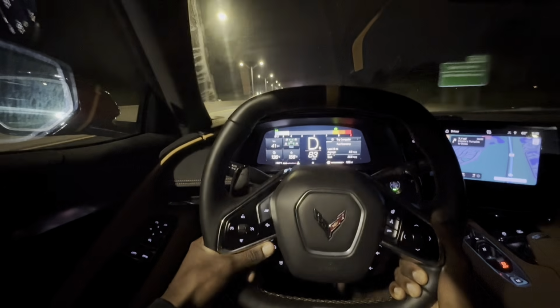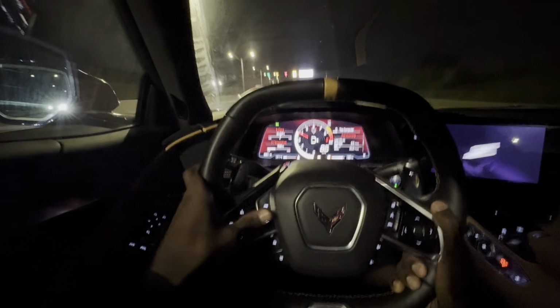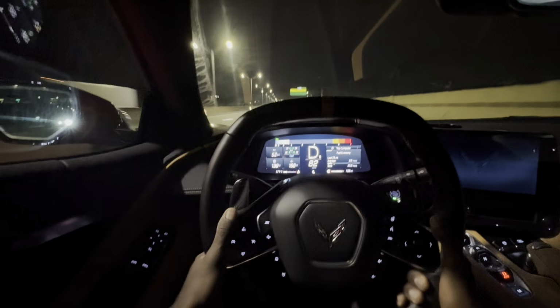My favorite mode is definitely Z mode, and you activate it by pressing this right here. This is like the loudest one, but track mode is definitely the fastest one, and it makes the wheel a lot looser. No, actually a lot tighter, I would say.